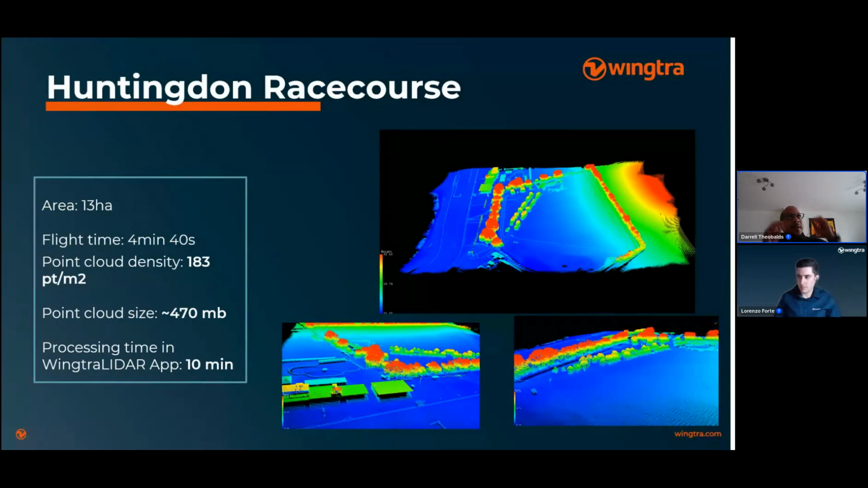The same flight I did with the photogrammetry or RGB camera was about 3 gigs or 4 gigs, 3 point something gigs. So you can see the difference in the size of the files there. The processing for this took about 10 minutes in the Wingtra Lidar app, and these are the deliverables. This is what we got out of it.